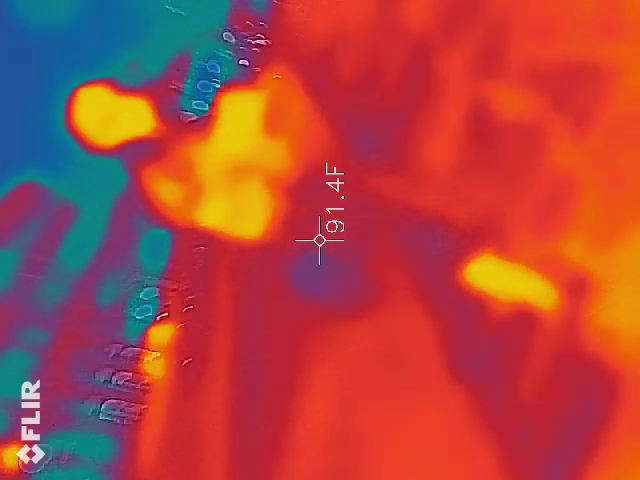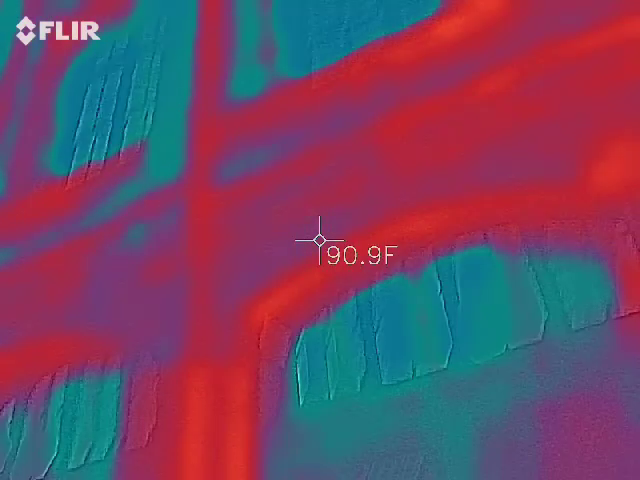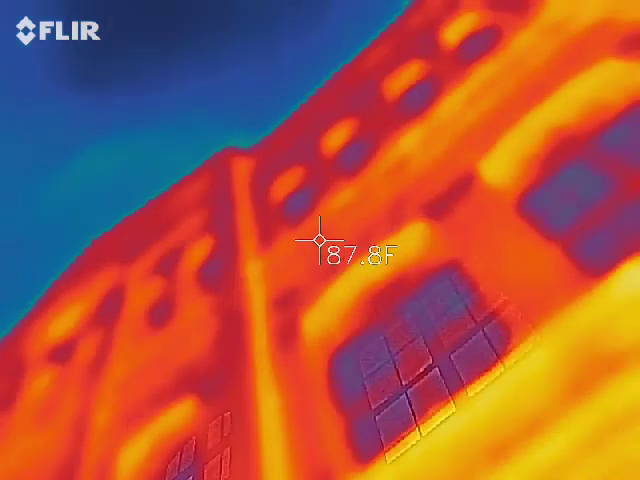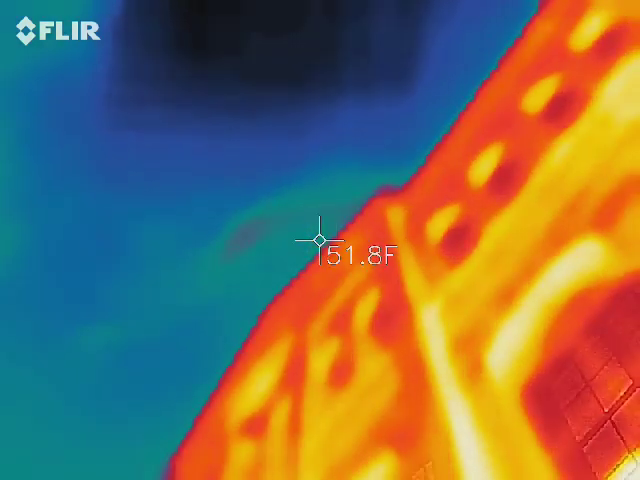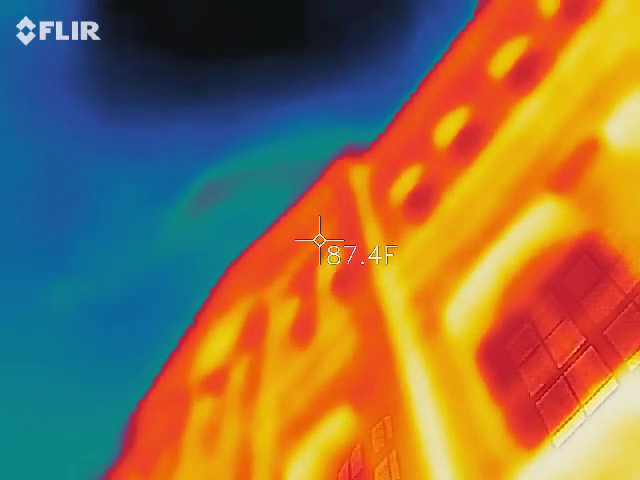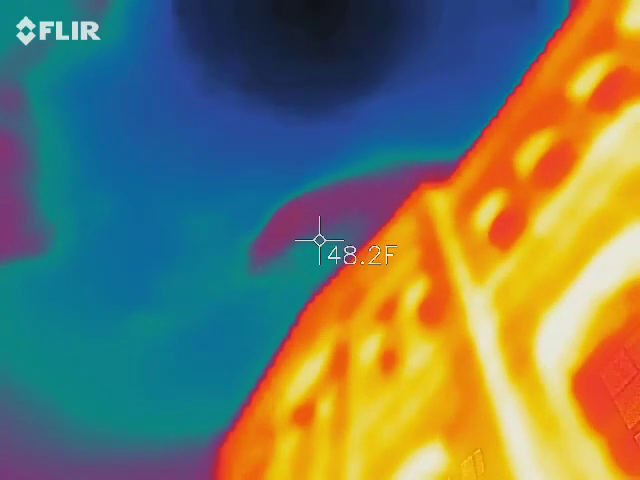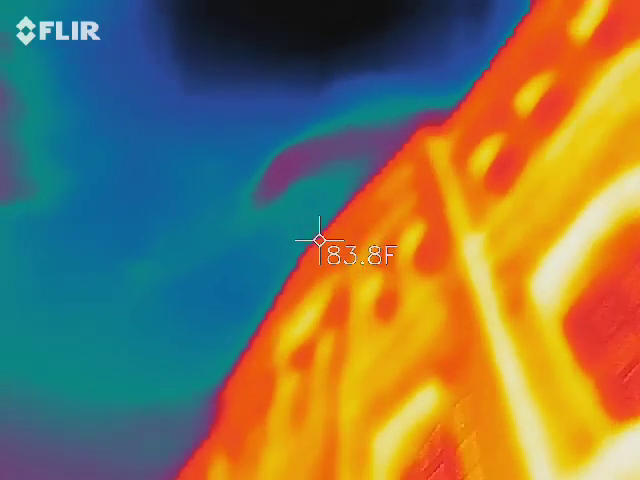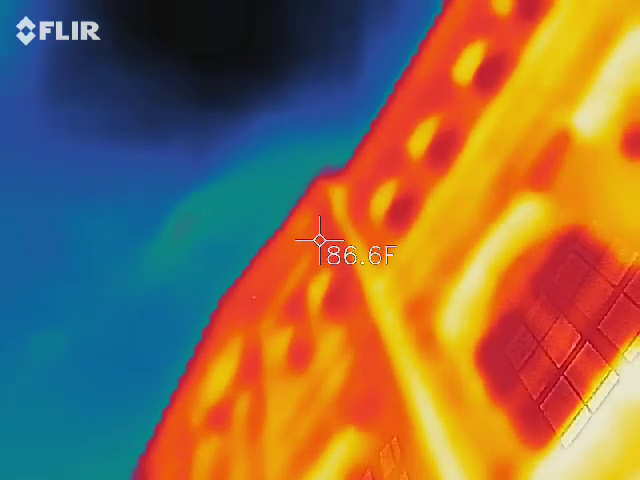Who's got that infrared? He's got it down there. So you can probably take, like if you go back horizontal, there you go. Go all the way to the very top of the building and get us the temperatures. 88, 85, and 50 at the top. You get 62 at the top. Okay, so tell me what the next stone down is. Go down, right there. 78. So 78 to 62, that gives us what, a 16-degree difference?